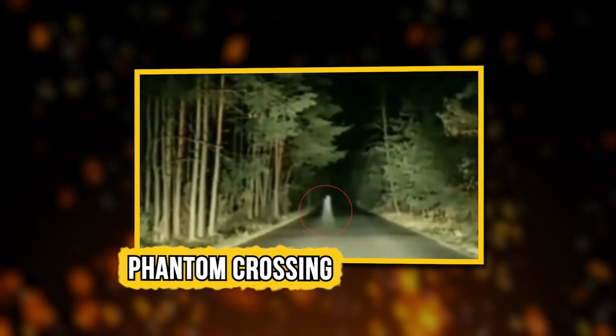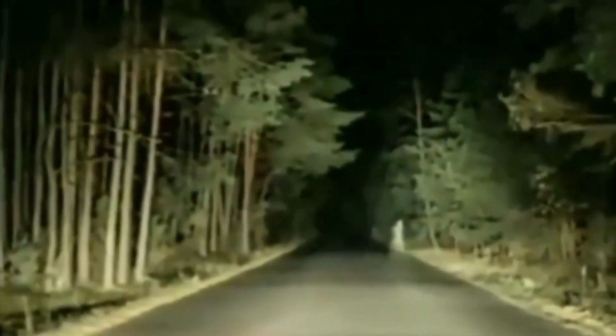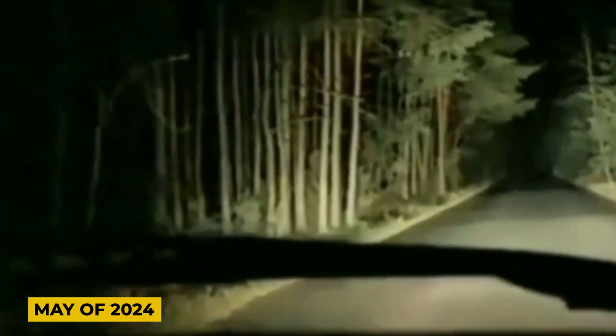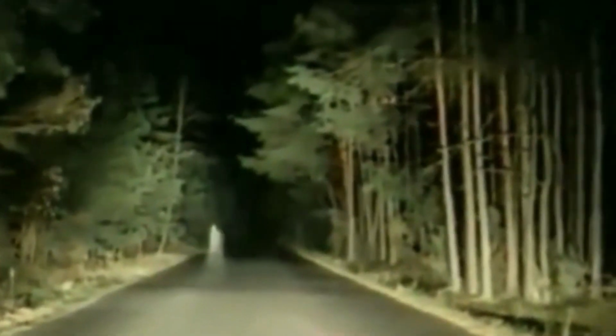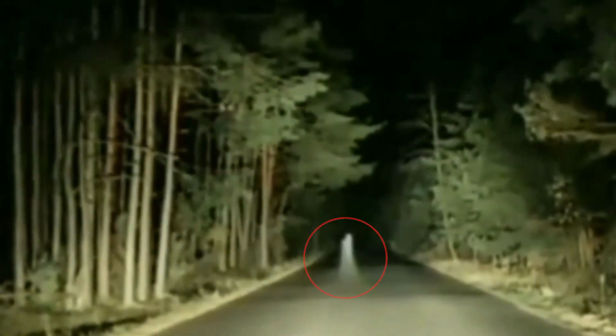Phantom Crossing. Some shadows belong to more than just the night. Look for yourself. While driving back home one evening, a man encountered a chilling sight on a lonely road. It was May of 2024, from the shadows of the trees. A pale, shadowy figure emerged, crossing the road with an eerily human-like walk. He tried to catch a better glimpse of its form in the headlights, but the figure remained elusive, its details obscured by darkness.